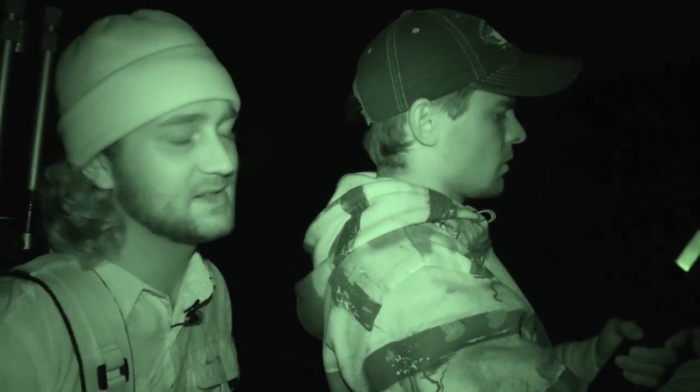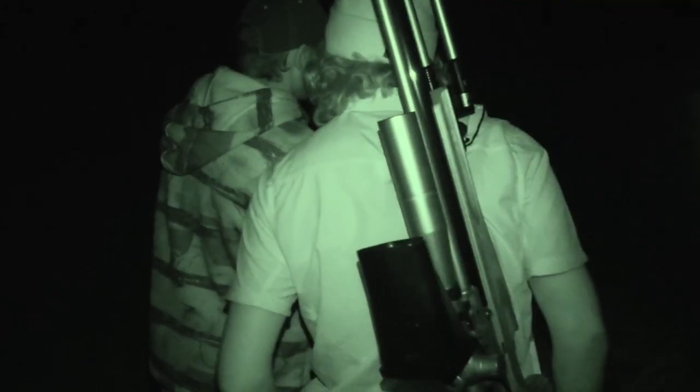We've taken quite a few scrub hares already, so we have to exercise some self-control now. But self-control is a very important part of hunting. You can't just shoot everything you see. After about an hour of searching, Nico finally spots our animal.